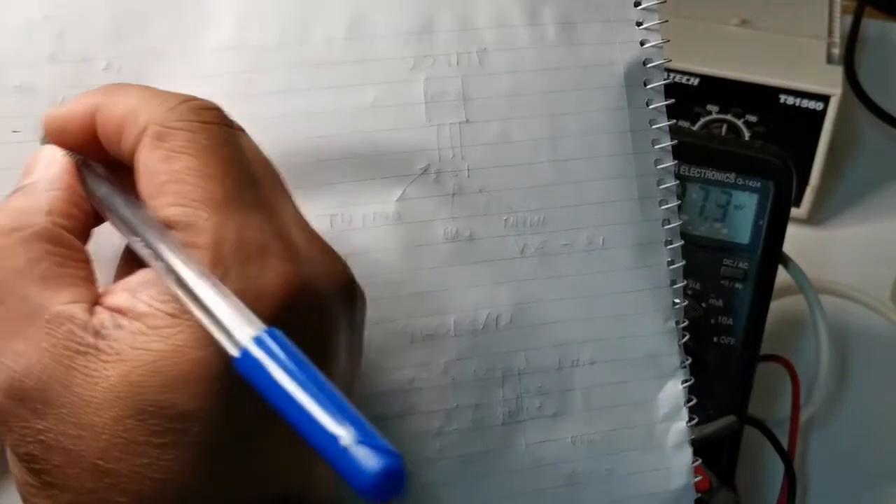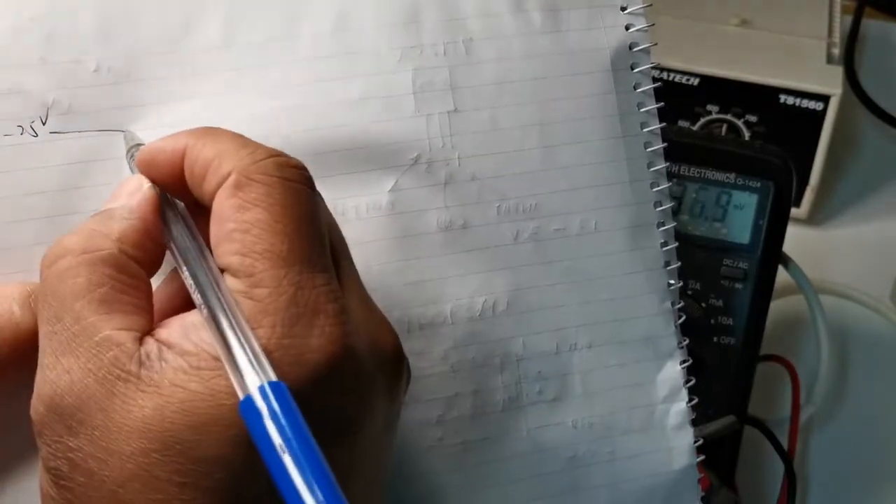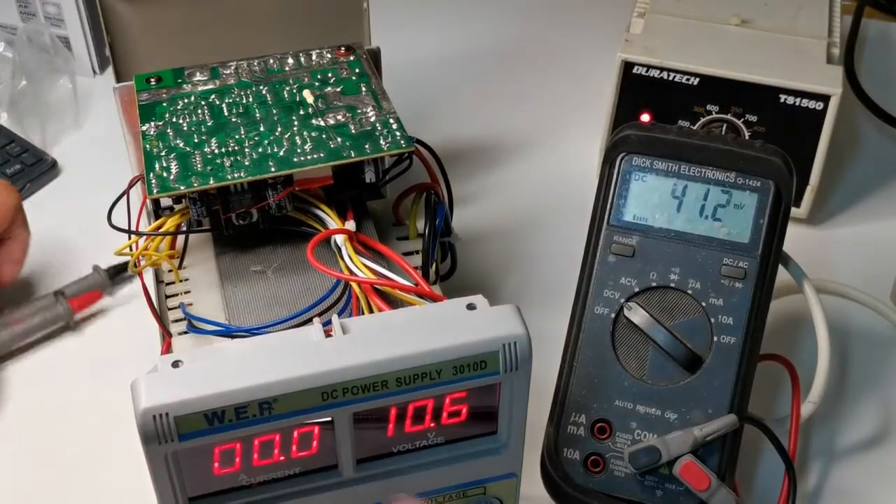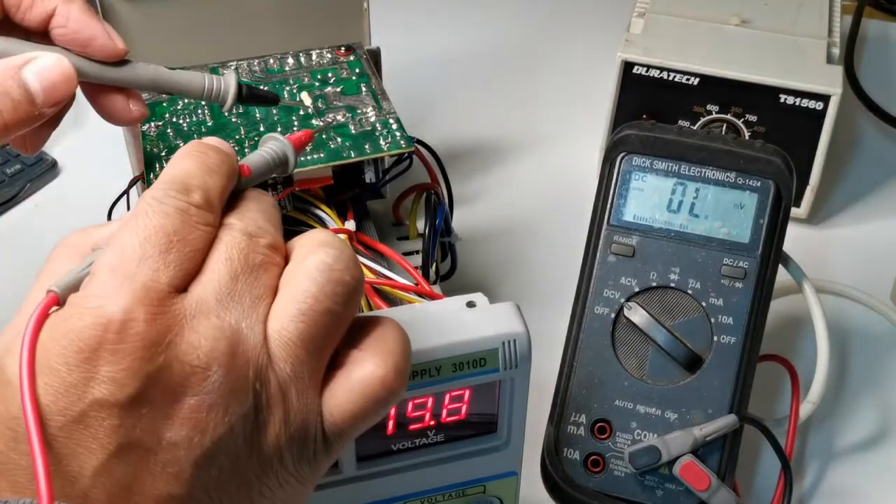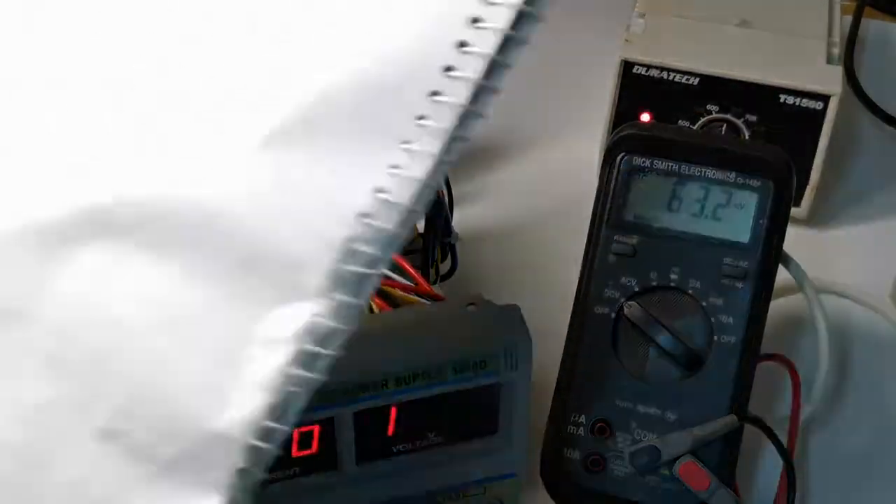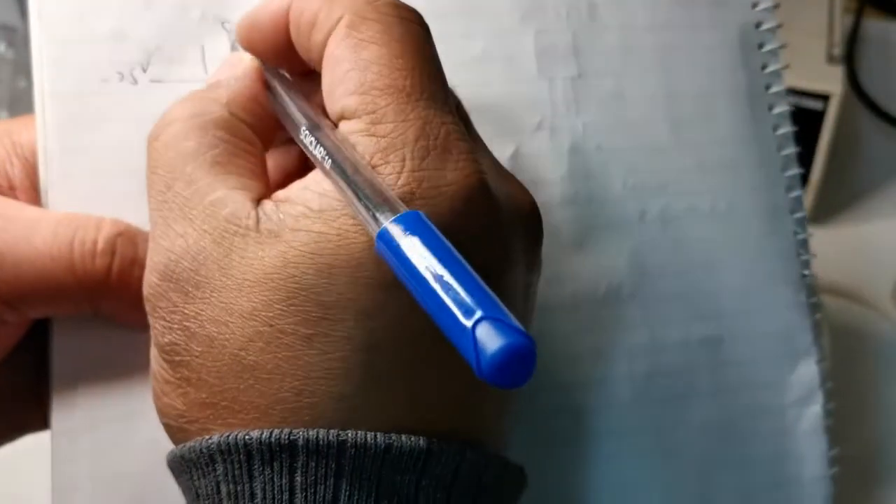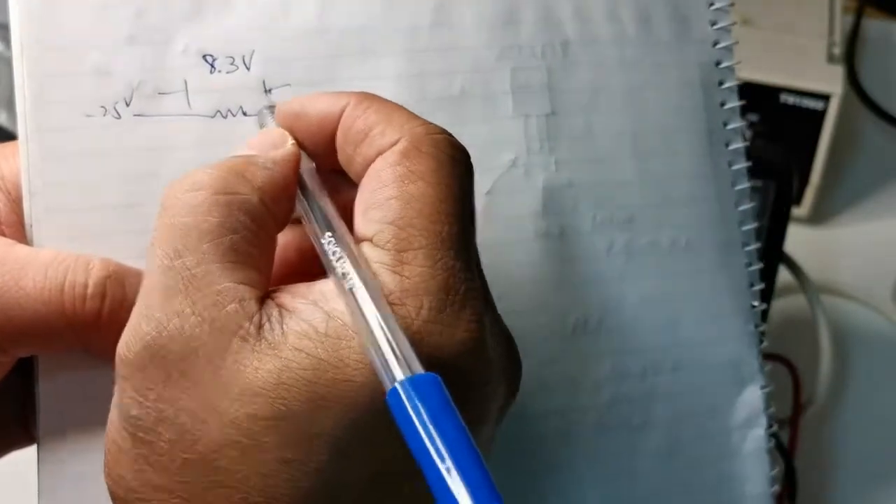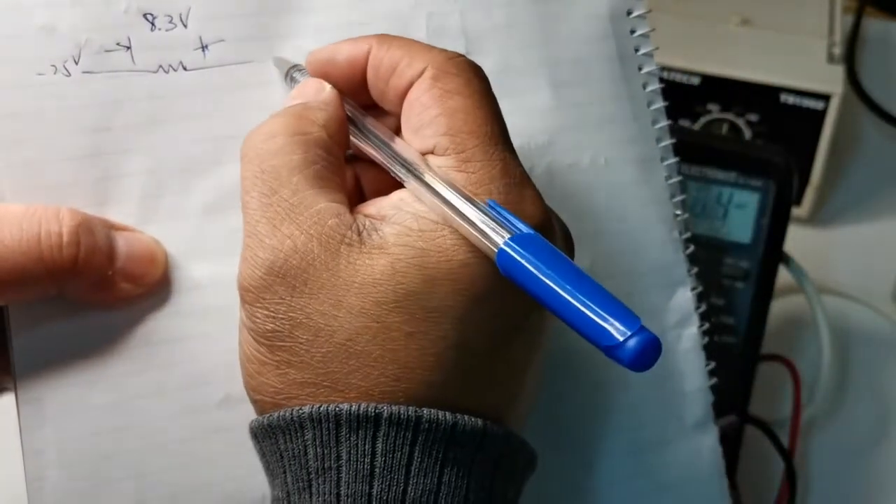Okay, we have a voltage drop. We have a supply voltage of 25 volts. Voltage drop of, sorry, how much is that? I forgot. Okay, 8.3. 8.3 volts. So we have minus 18 volts here.